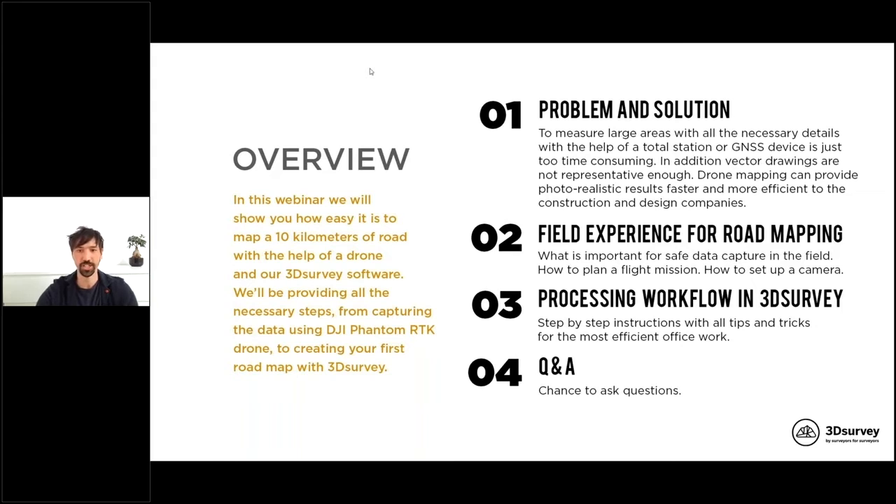To measure a large area with a total station or traditional devices is sometimes too time consuming. As we already know, we need to measure point by point. This takes time. And now the technology is affordable. The drone costs around 5,000 euros or something like that. In addition, you need to purchase the software and you're ready to go. And you can map really, really quickly, as you will see today.